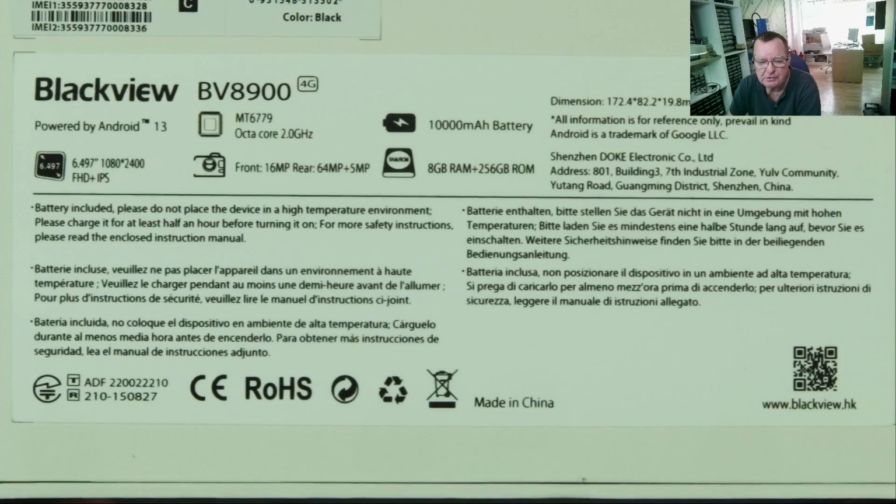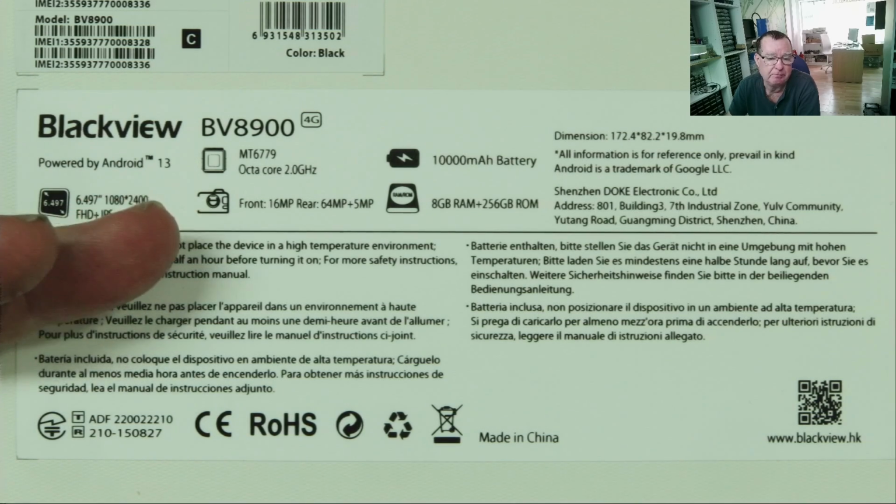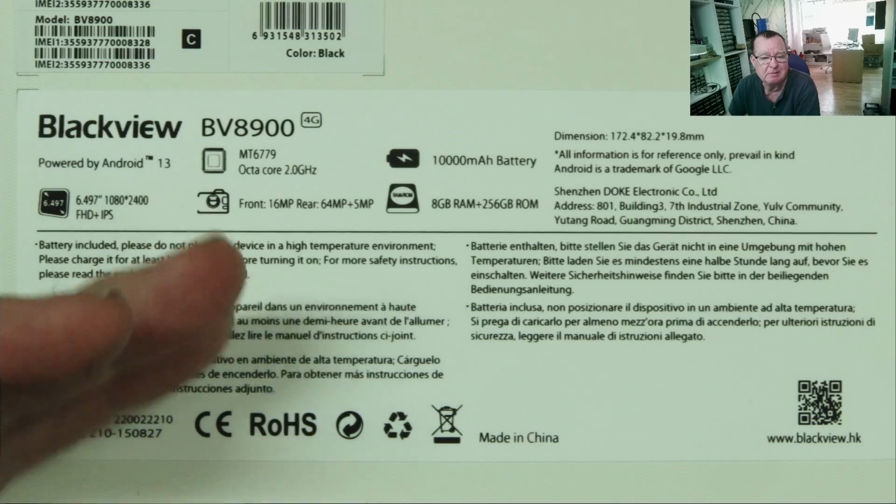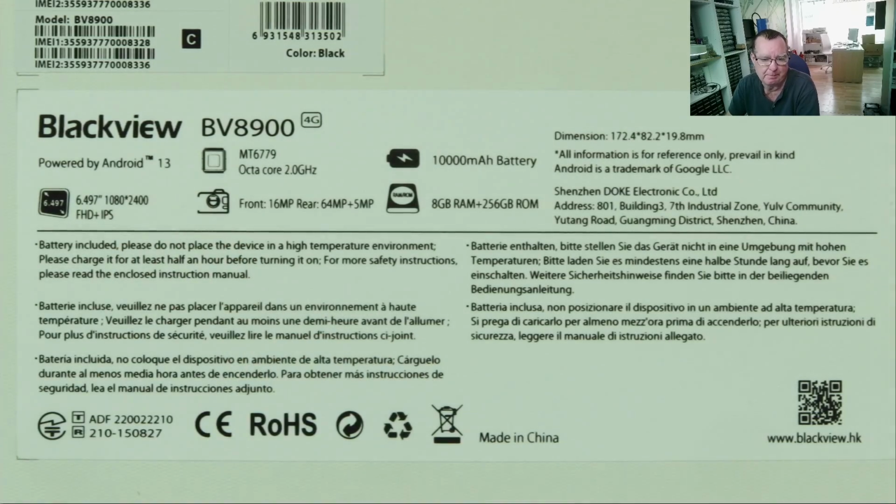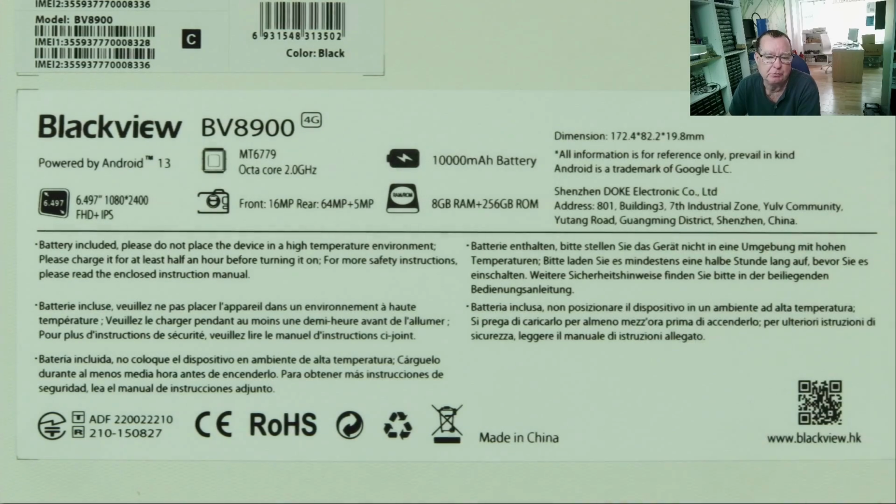There is some information on the back of the packaging, so we can take a quick look at this. It's an Android phone. This shows you the processor, an octa-core 2 GHz processor. The screen itself is 6.5 inch, full HD, 1080 by 2400. It's an IPS screen. We can see we have a 16 megapixel front camera, a 64 megapixel rear camera plus 8 MP, 8 gig of RAM, which I believe is expandable to 16 gig, and 256 gig of ROM. So that's a rough specification of the phone.